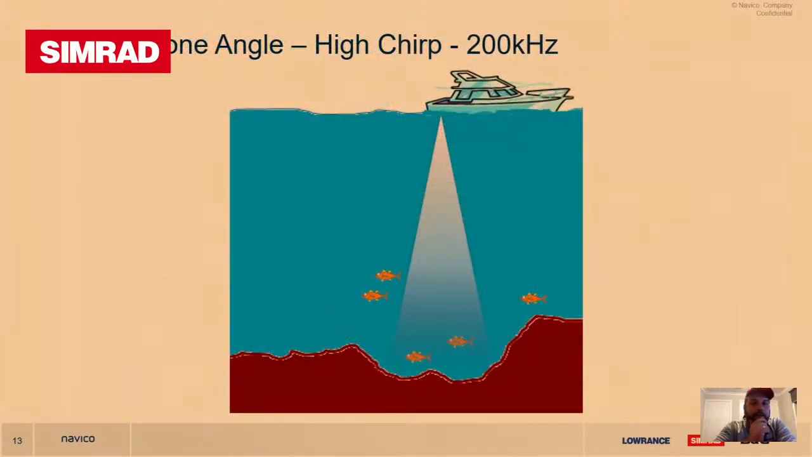that's it. So in this image that you're seeing here, you'll see a narrow beam. Typically your high chirp, your 200 kilohertz frequencies, and some of your medium frequencies these days can be on the narrower side. There are fish there. The boat is focusing on a particular area. The transducer is painting a picture. You will see only 2 fish are visible. Click over.